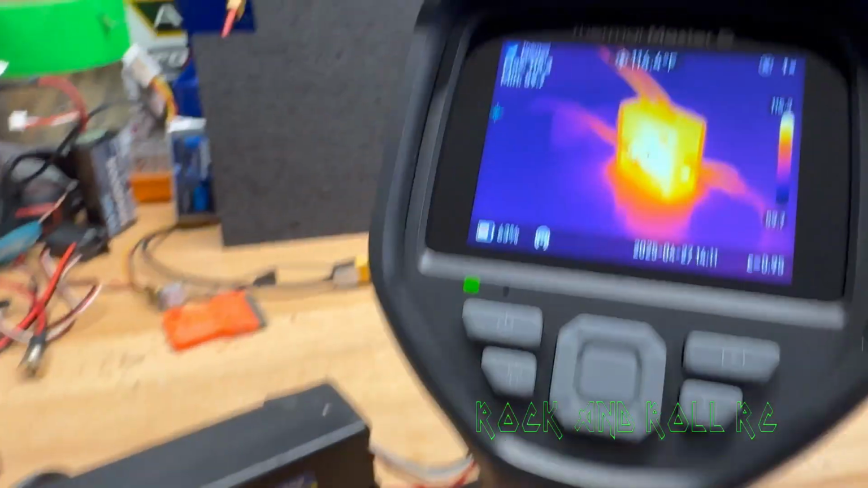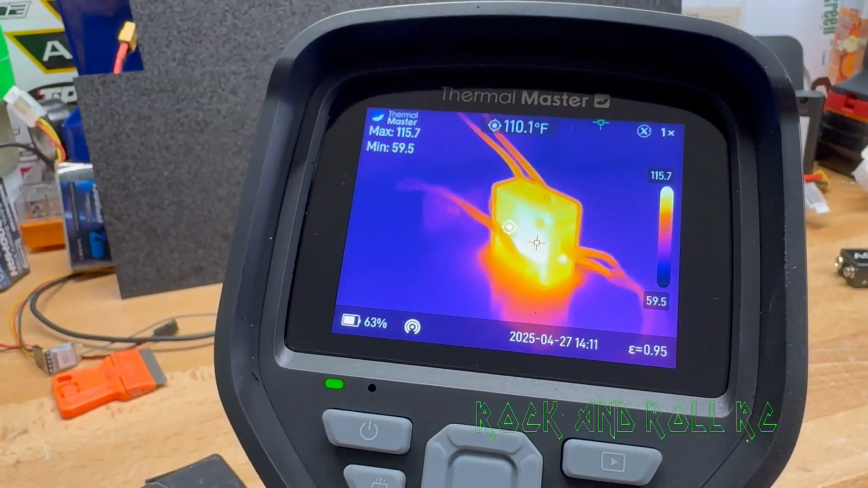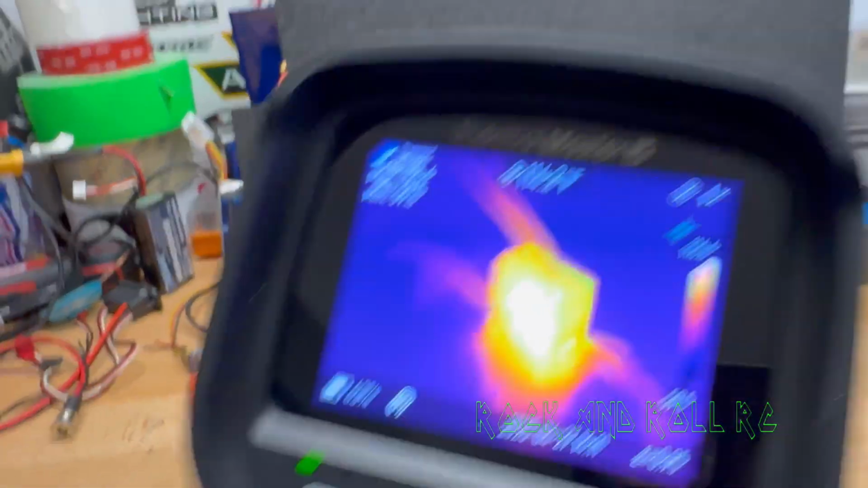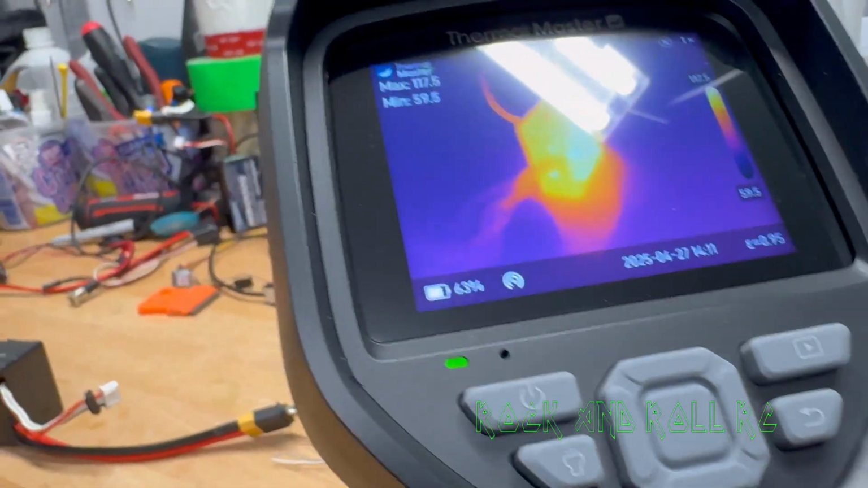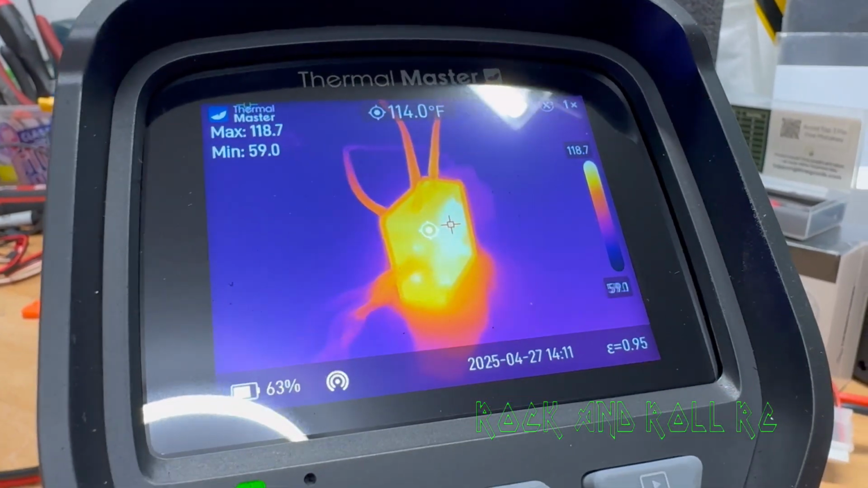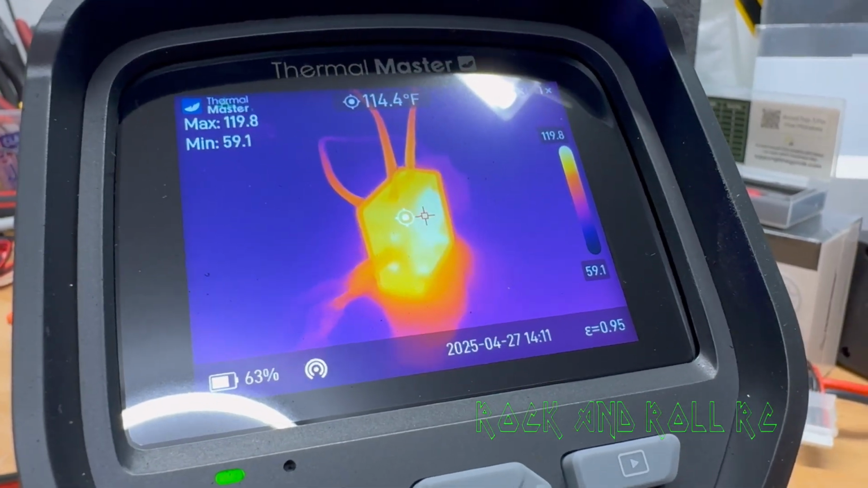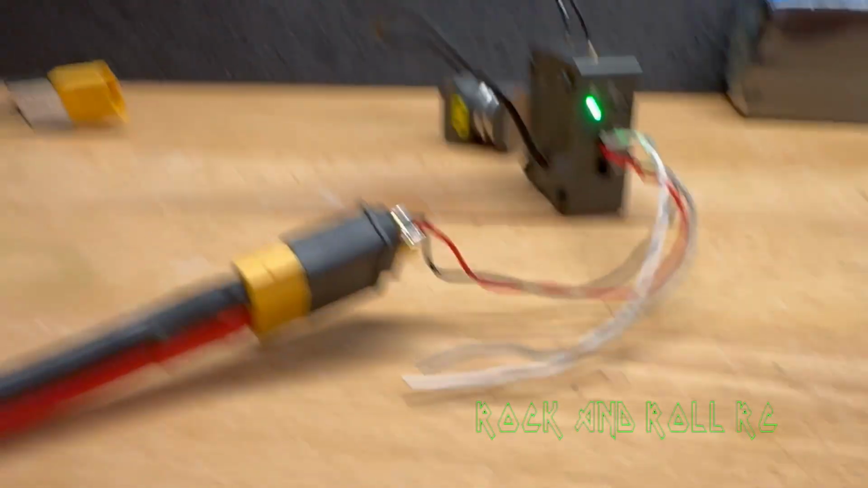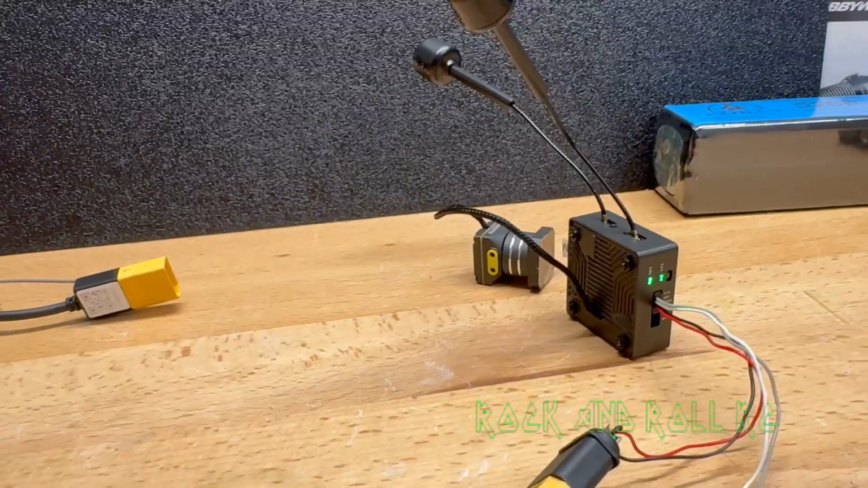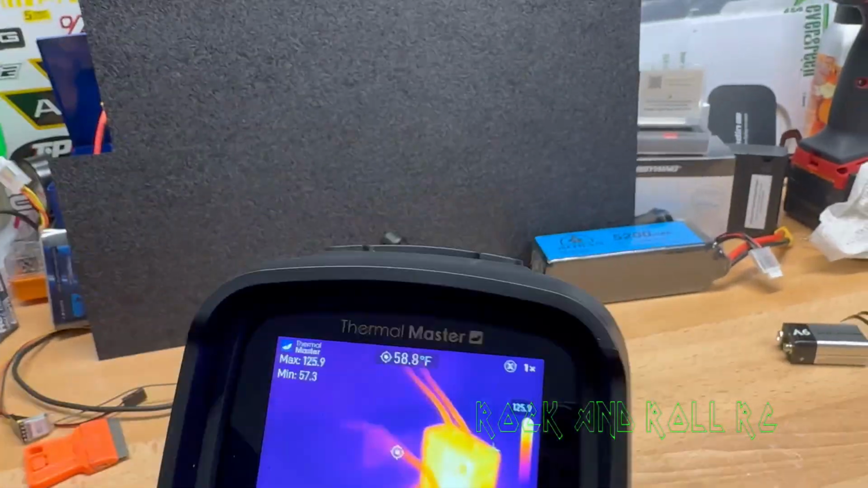At 2 minutes we have 110 degrees on the MIPI side, and the heatsink side is 115 degrees. It's climbing. Okay, here's our 3-minute test.